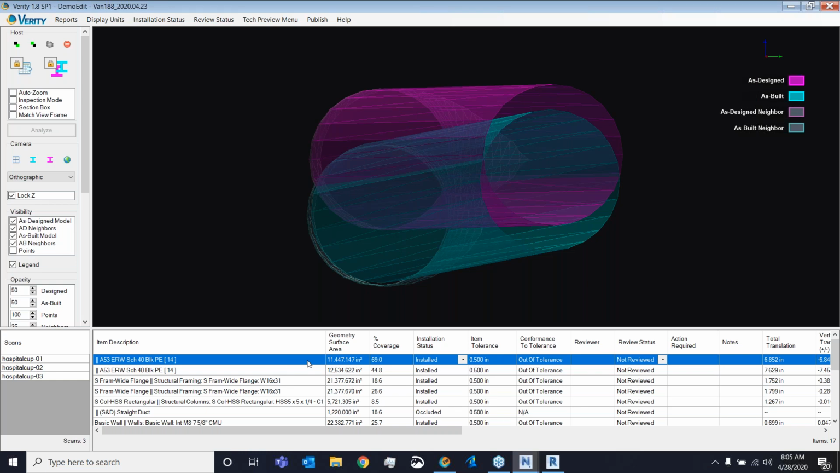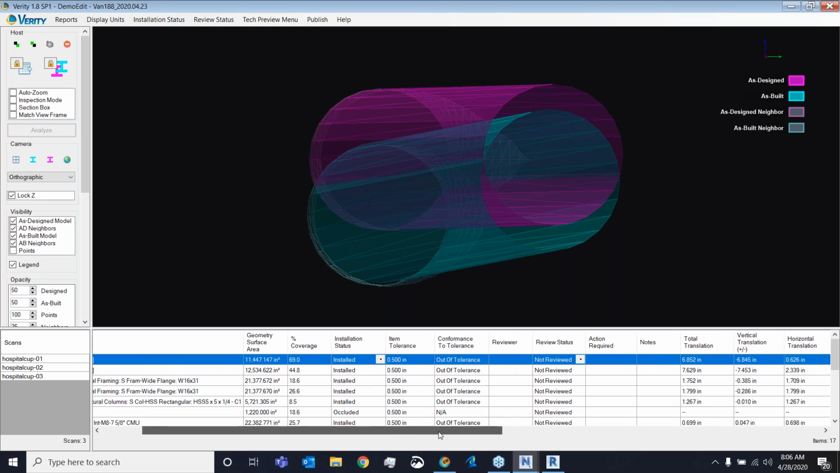Down here at the bottom, I have my metrics. So I can see this element has about 70% scan coverage. It is installed at that half-inch tolerance. It's currently out of tolerance. The next four columns, we'll come back and talk about those a little bit later.